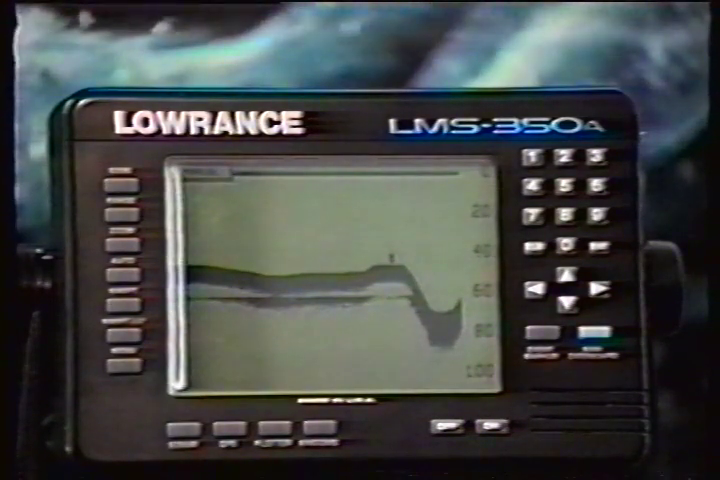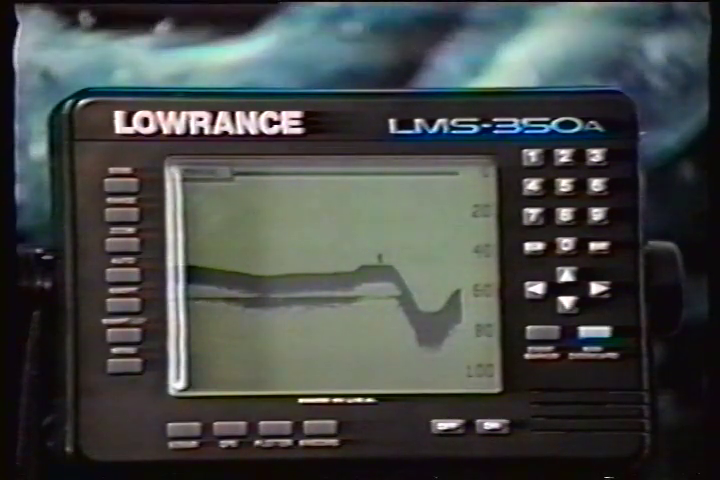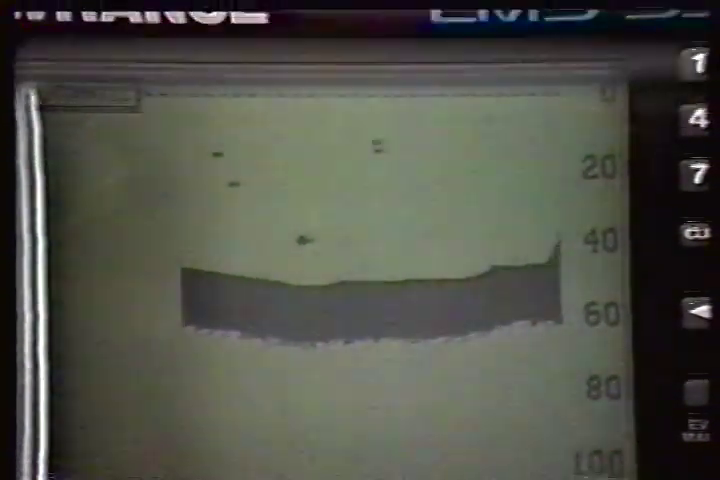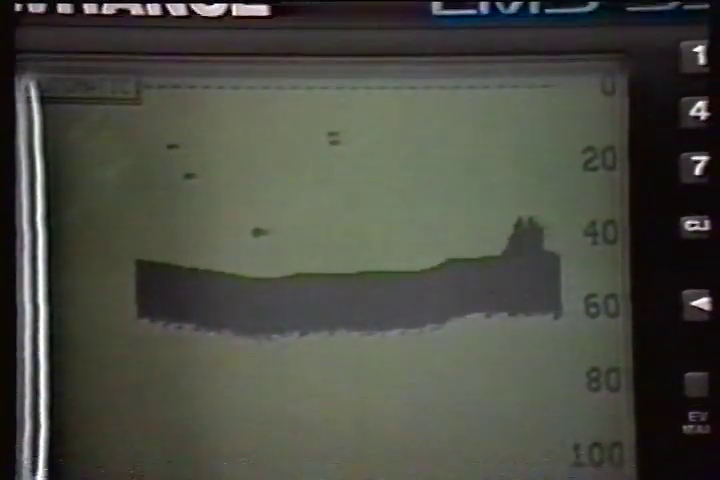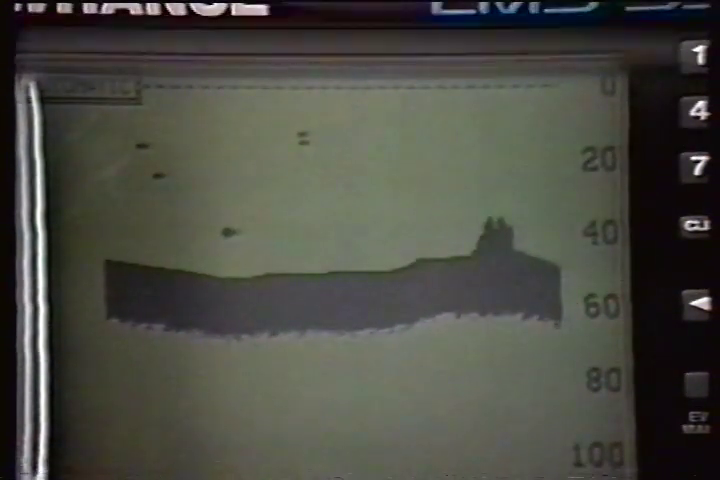The Fish ID feature displays symbols on the screen in place of the actual fish echoes. There are 4 fish symbol sizes: tiny, small, medium, and large. These are used to designate the relative size between targets. In other words, it displays a small fish symbol when it thinks a target is a small fish, a medium fish symbol on a larger target, etc.